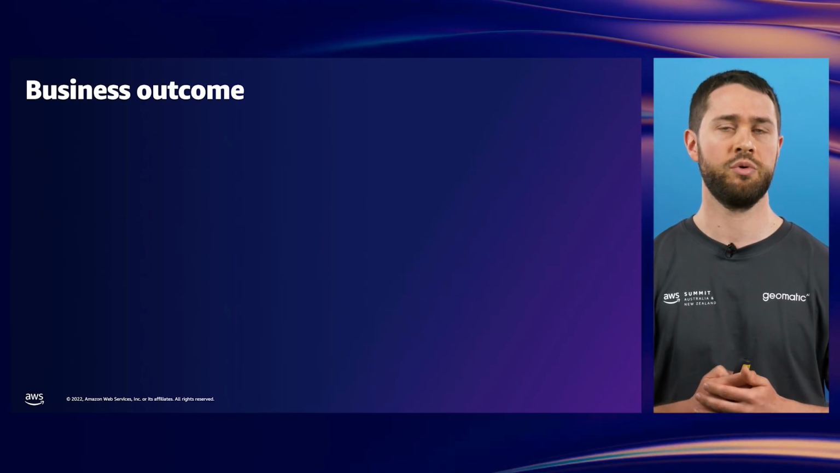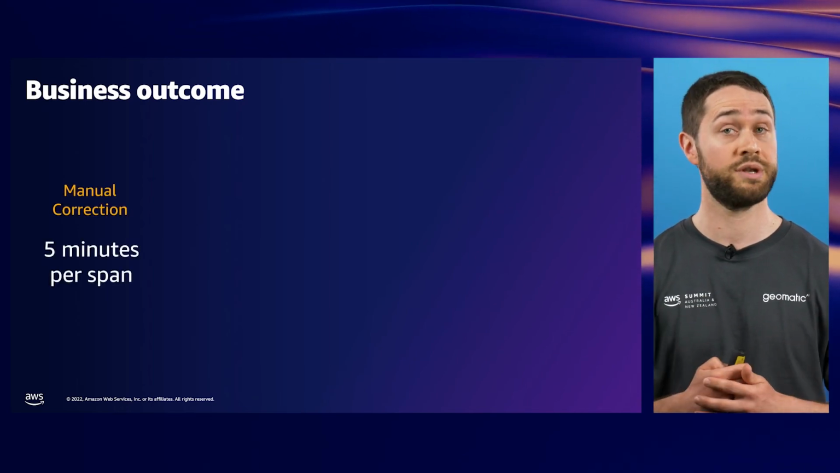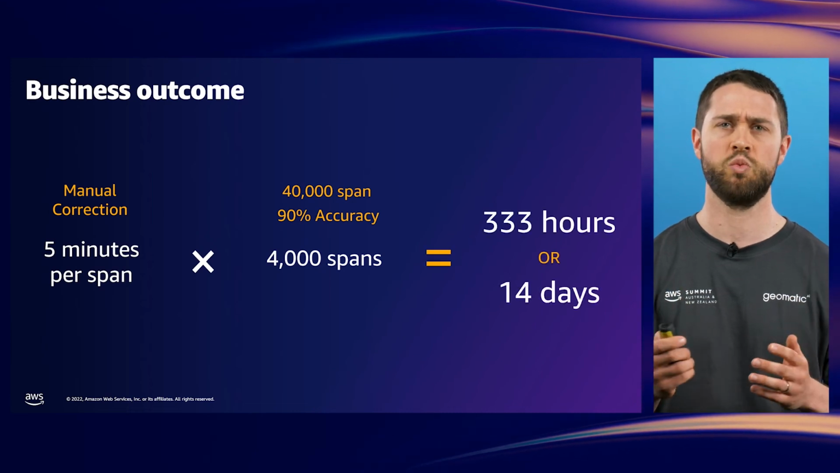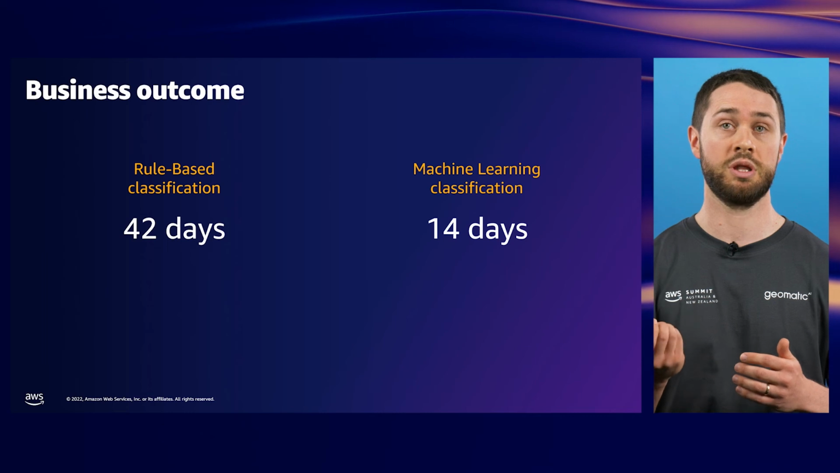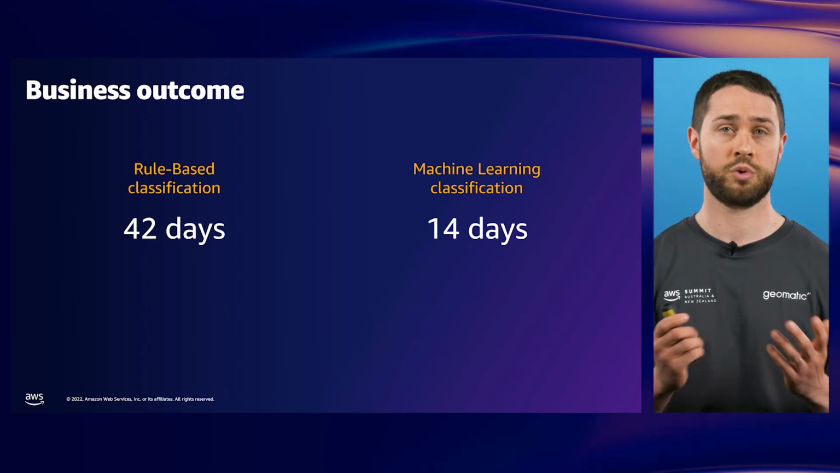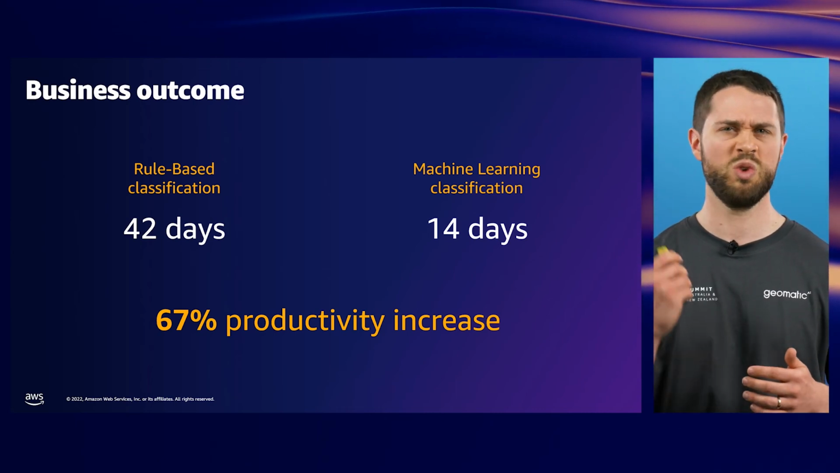Let's return to the scenario that we put forward earlier, but this time with the ML classification engine. It might still take a human operator a total of 5 minutes to do all the necessary manual fixes, but if our improved classification means that we're only sending 10% of spans to review instead of 30%, then that's a major win for productivity. For a project of this size, we estimate that compared to the old rule-based system, the new machine learning classification will reduce manual labour from 42 continuous days to 14, for a productivity increase of 67%, which not only reduces costs and improves throughput, but also frees our workers to concentrate on the really challenging problems instead of routine issues.